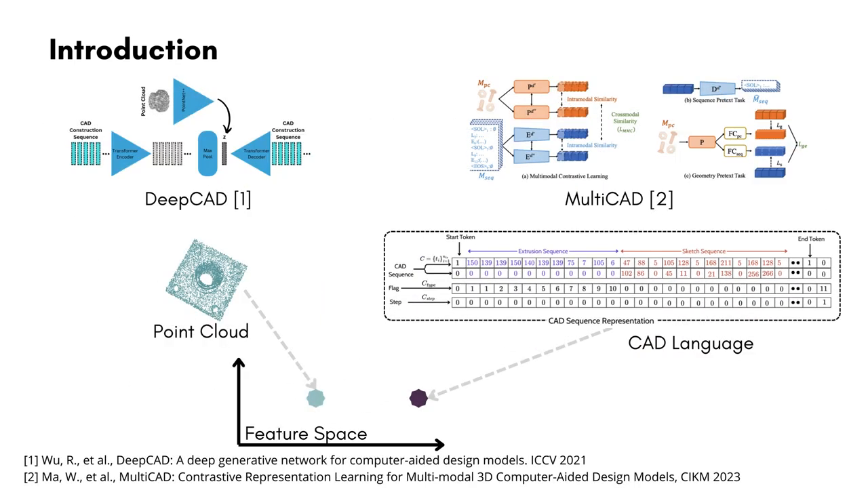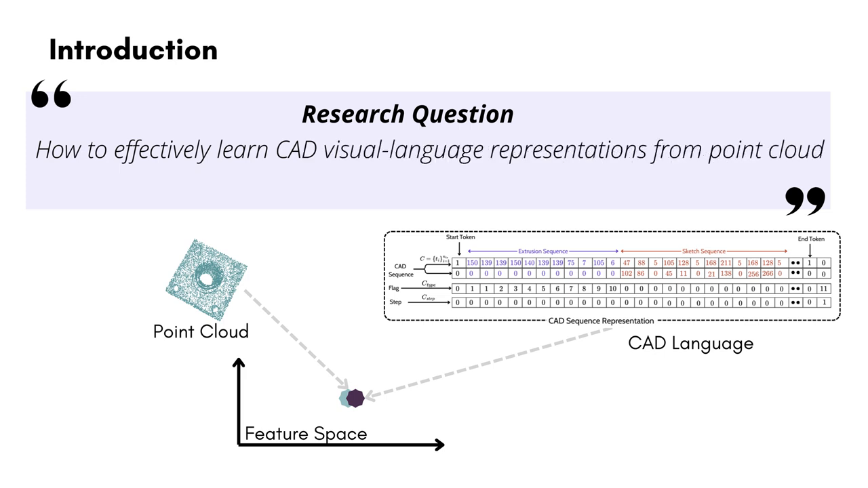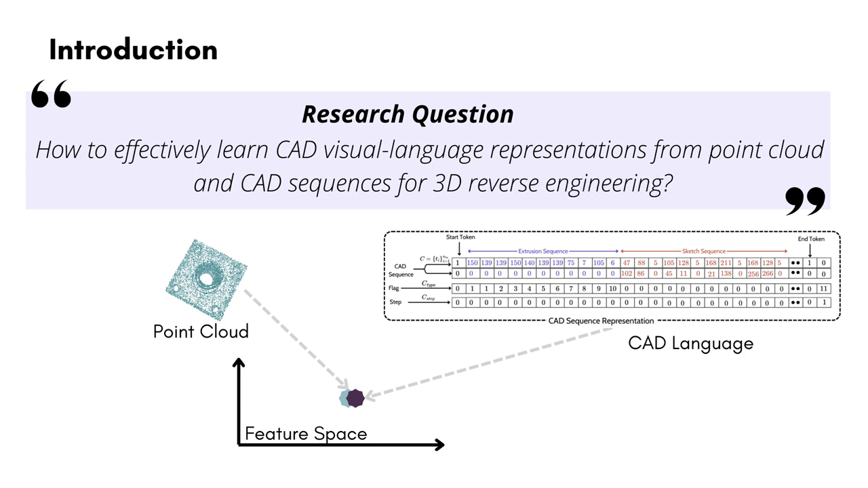DeepCAD and MultiCAD propose network architectures to infer the CAD language given a point cloud. However, these methods embed the point cloud and the CAD language in different feature spaces, which might result in modality-specific features. In this work, we propose to answer the following question: how to effectively learn CAD visual language representations from point cloud and CAD sequences for 3D reverse engineering?